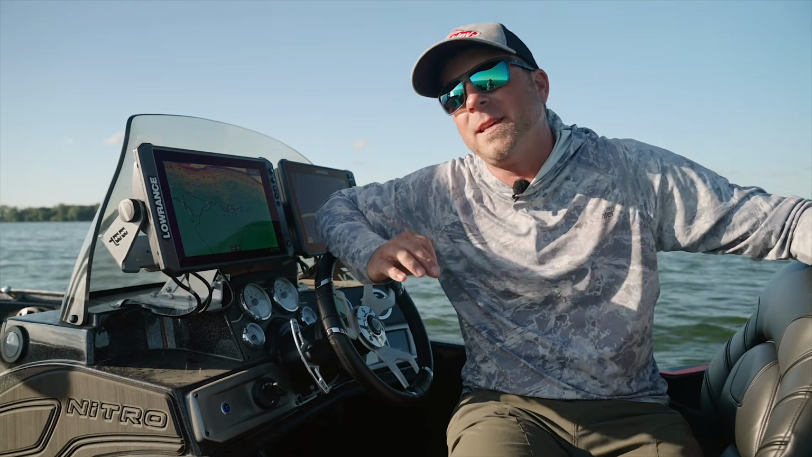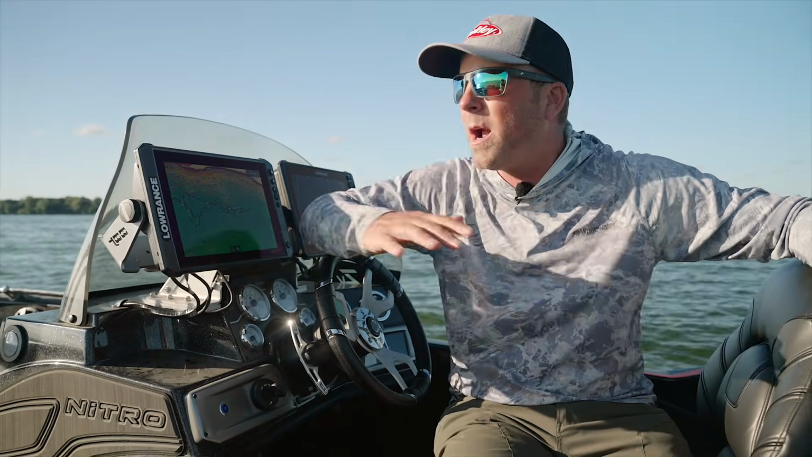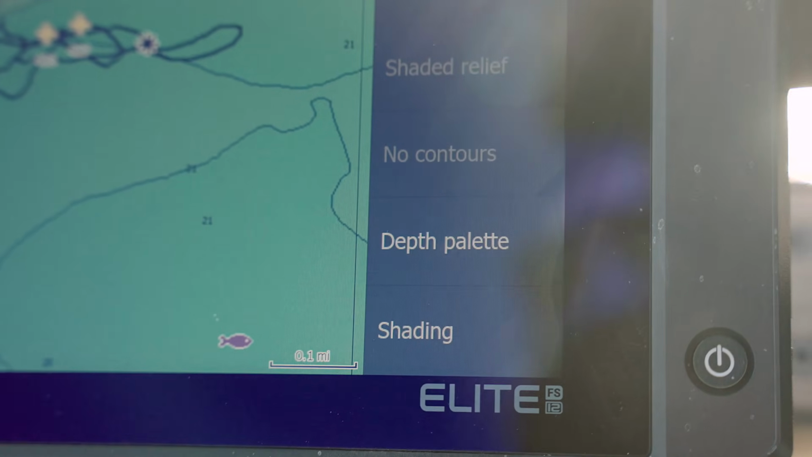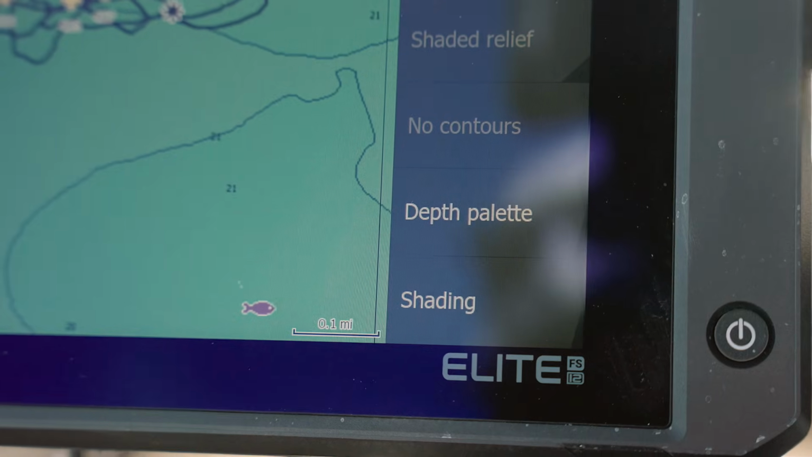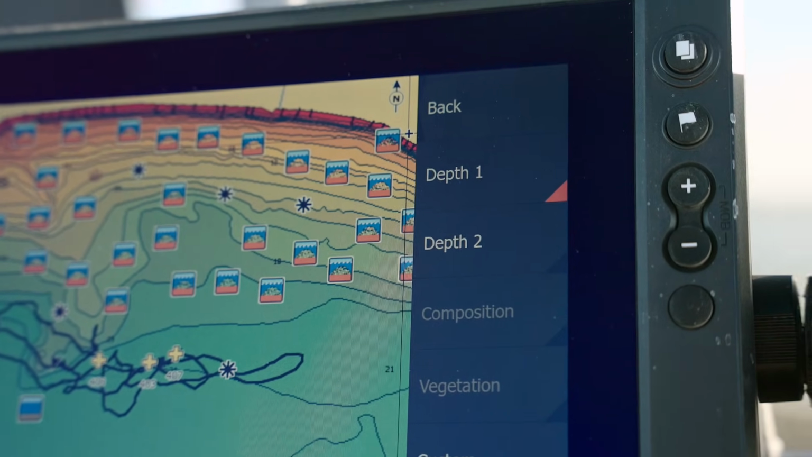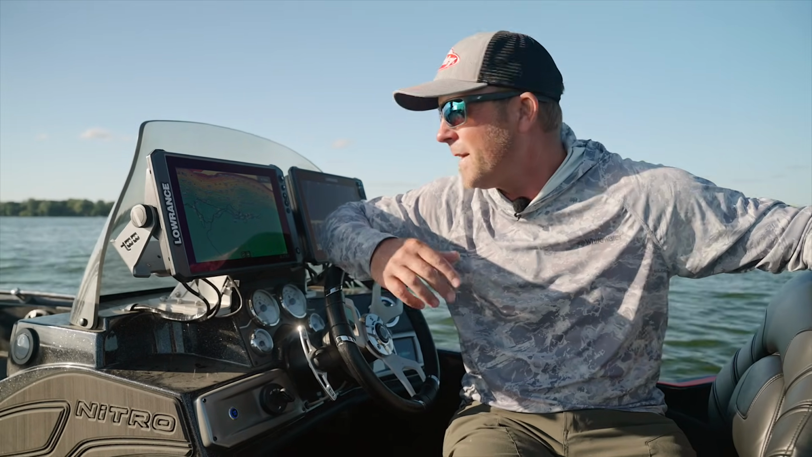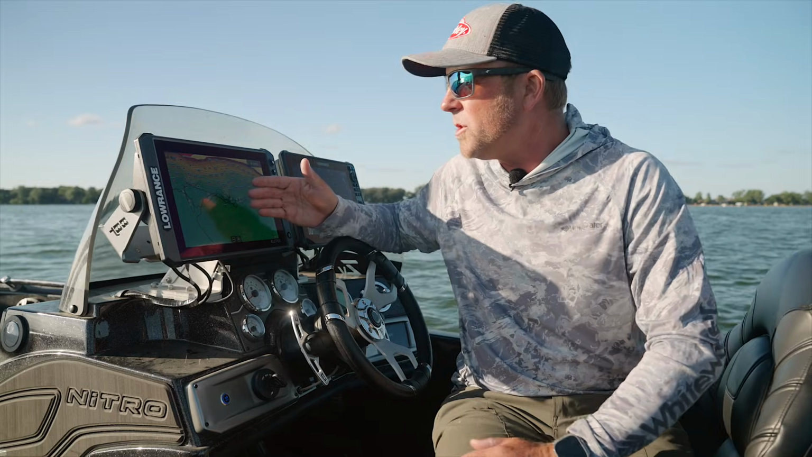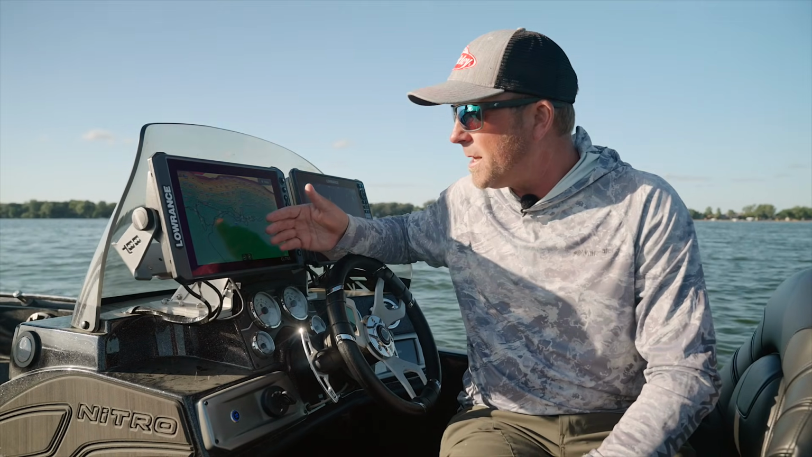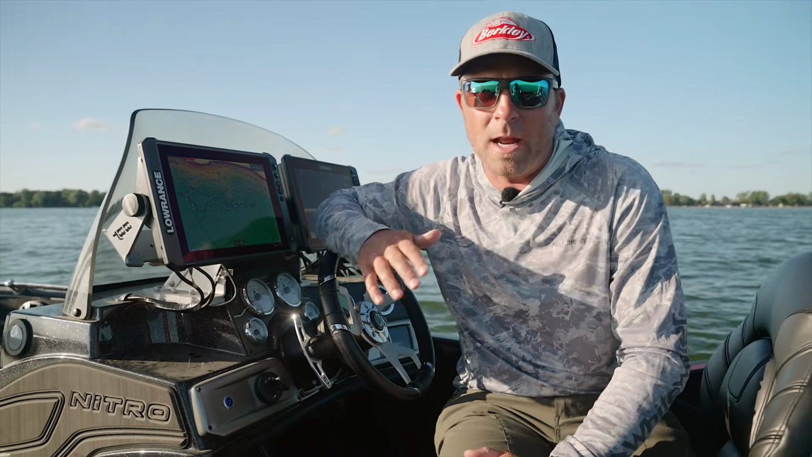So one of the things that I like to do to make it really easy on myself, no matter where I'm at, and this is a new lake for me, is use depth shading, which is actually built right into your Lowrances. The C-MAP onboard mapping chip is really good for this lake and a lot of the different lakes that I fish. It shows you exactly, from spot to spot to spot, based on the different colors, the type of depth that I want to look at.